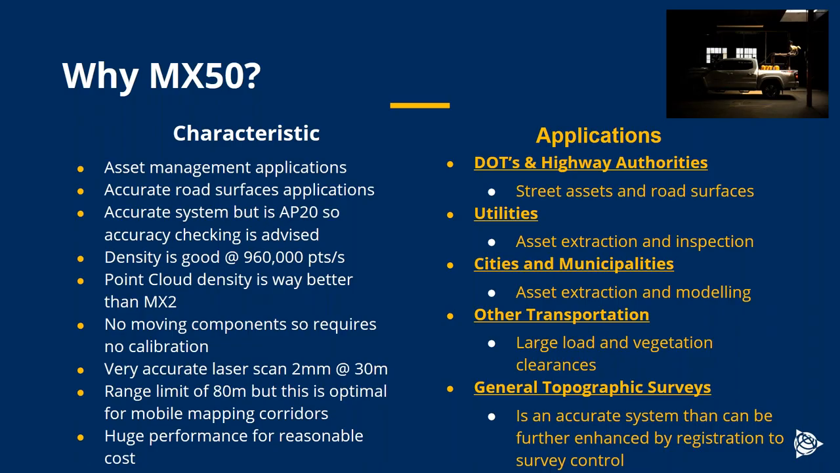So 1 million points per second, which is a huge increase on the MX2, which was our previous kind of mid-portfolio product. It's very accurate. It's limited to 80 meters, but we believe the kind of applications that will be interesting for MX50 use are